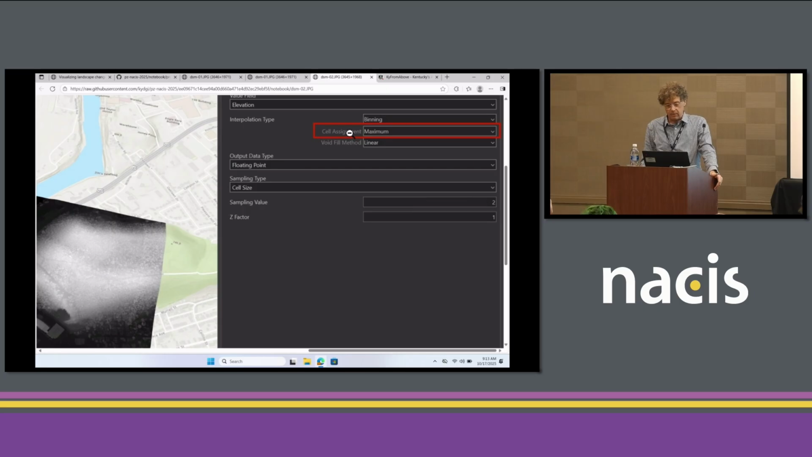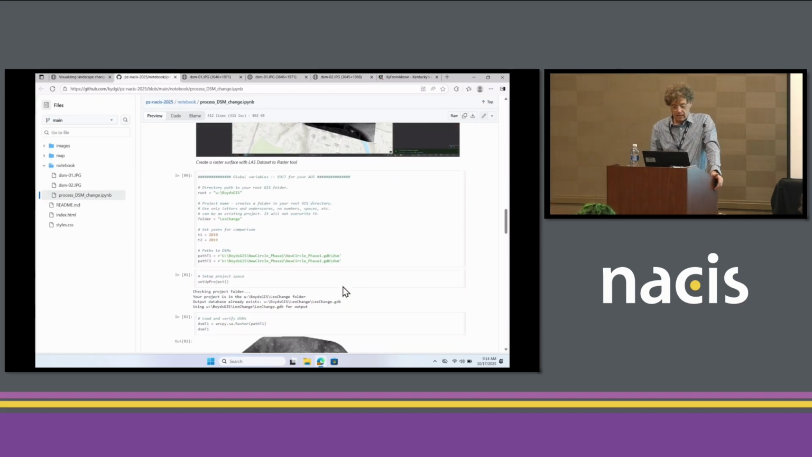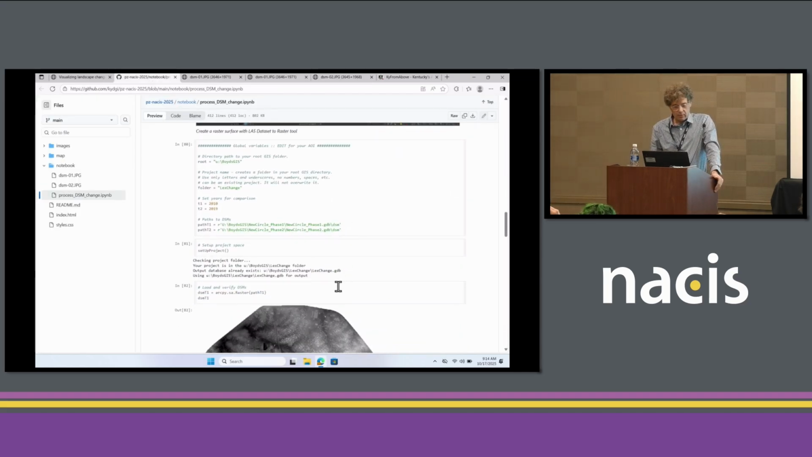But the cell assignment you want to do for maximum. So if you get a bunch of points in a cell, you just say whatever the highest point that's valid that occurs in that cell, you take that elevation value and assign it to that cell.